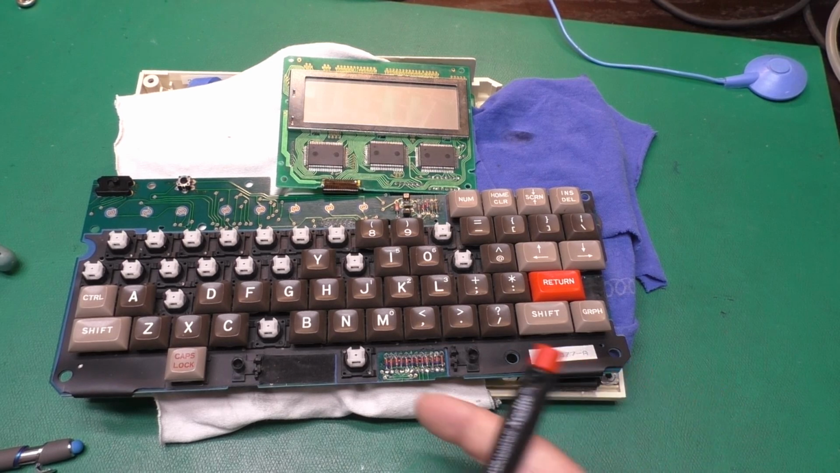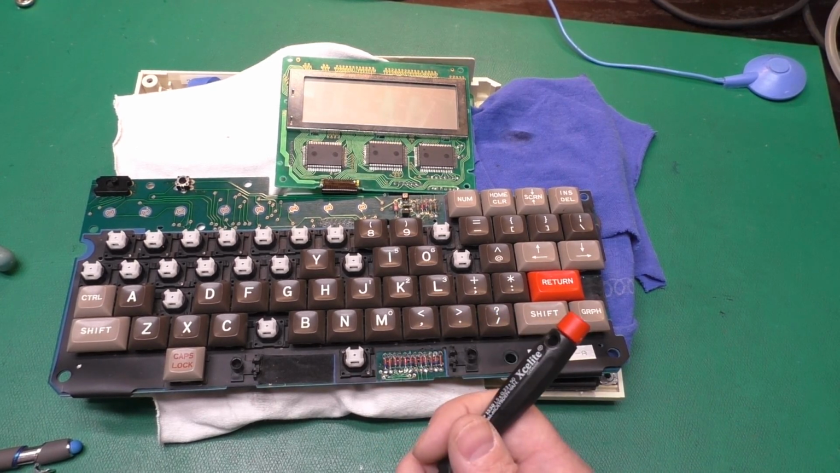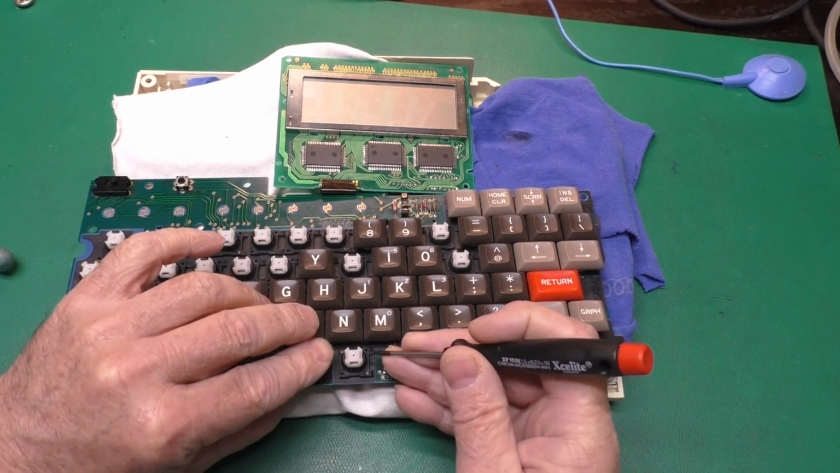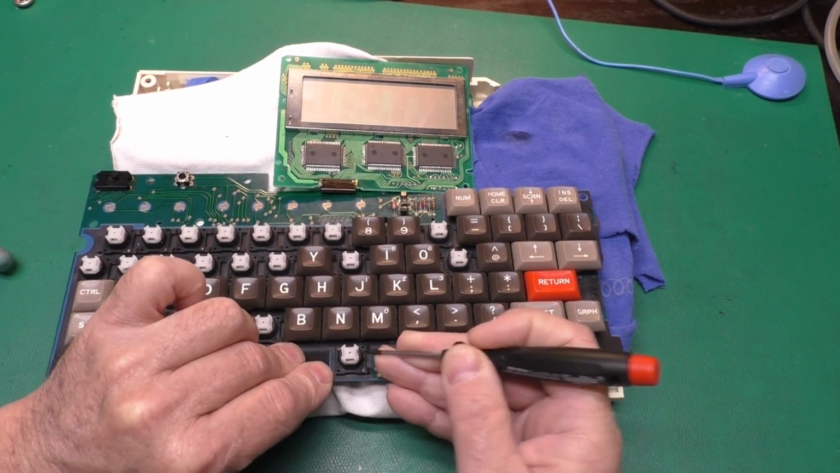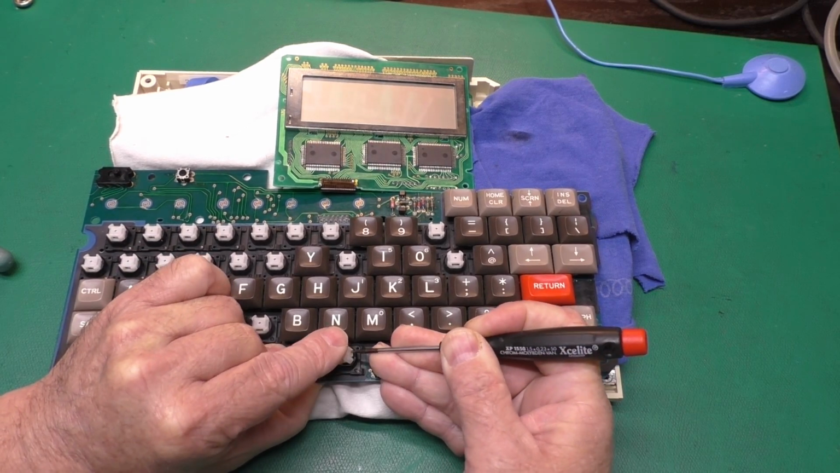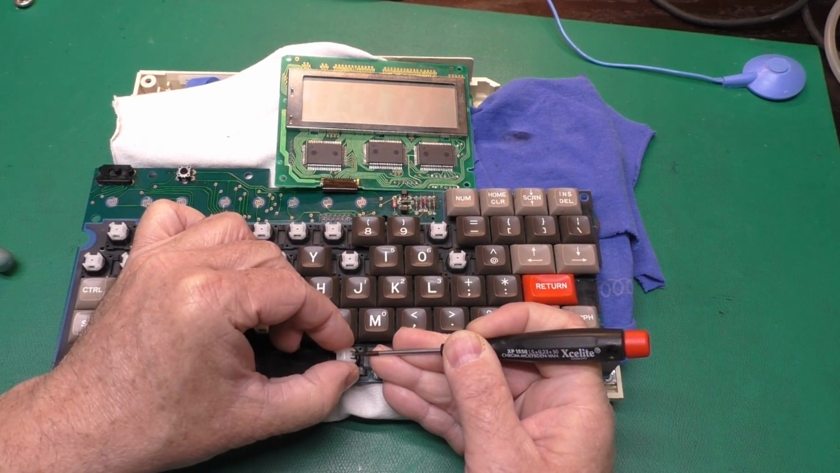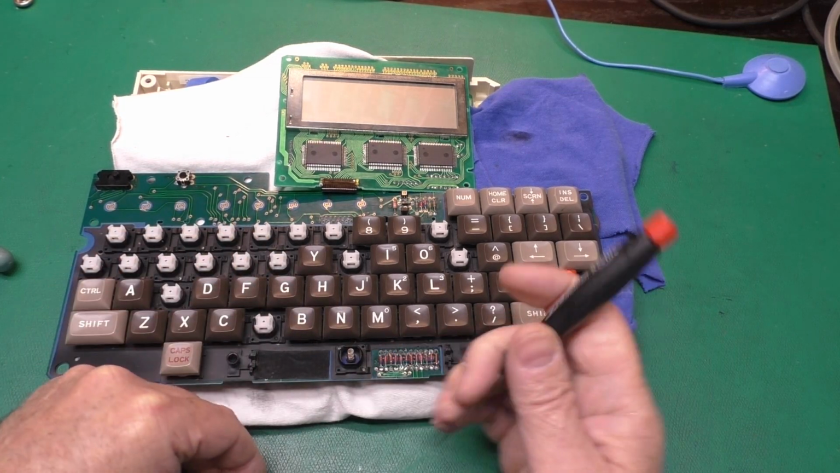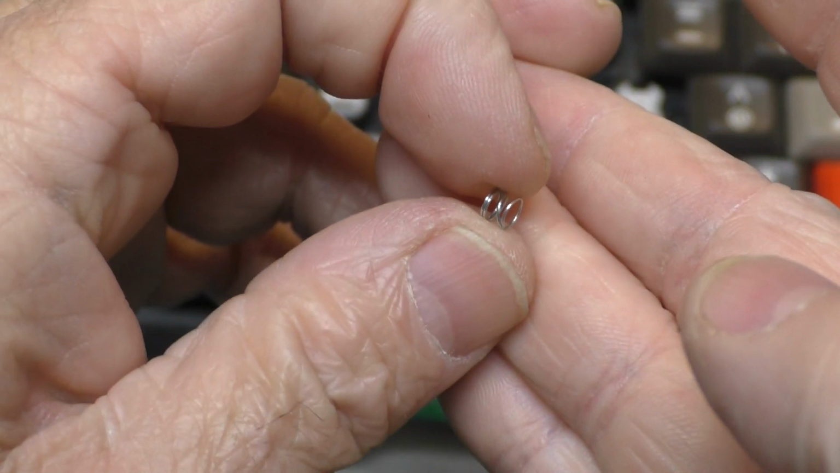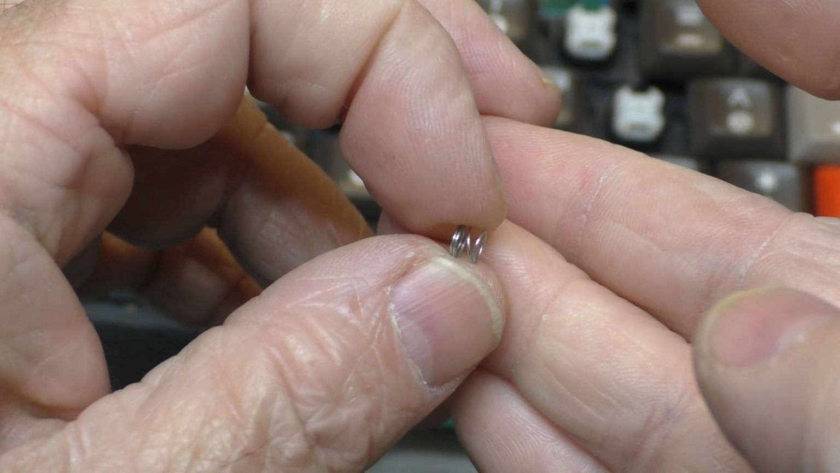And you can do this without having to remove the key pods, so it may be a better solution in the long run. You can remove these stems by taking a little screwdriver, pressing in on the side right there, and just lifting up. So you're pushing in that catch and lifting up slightly at the same time. This reveals the spring.